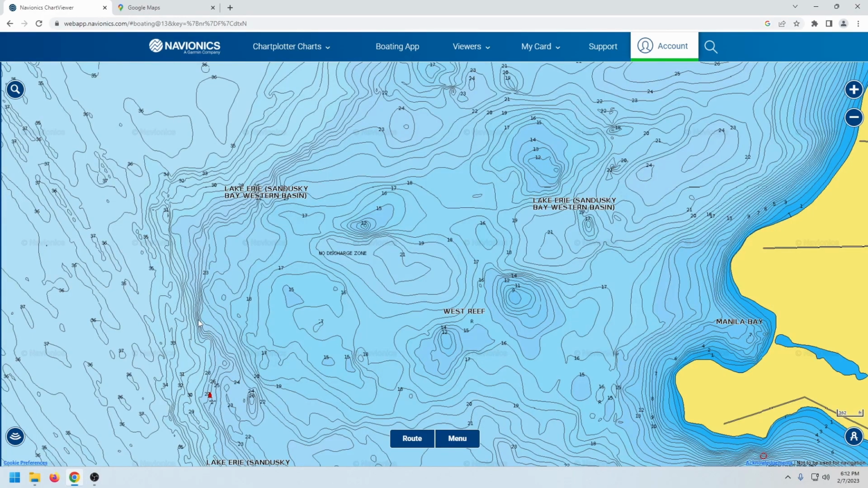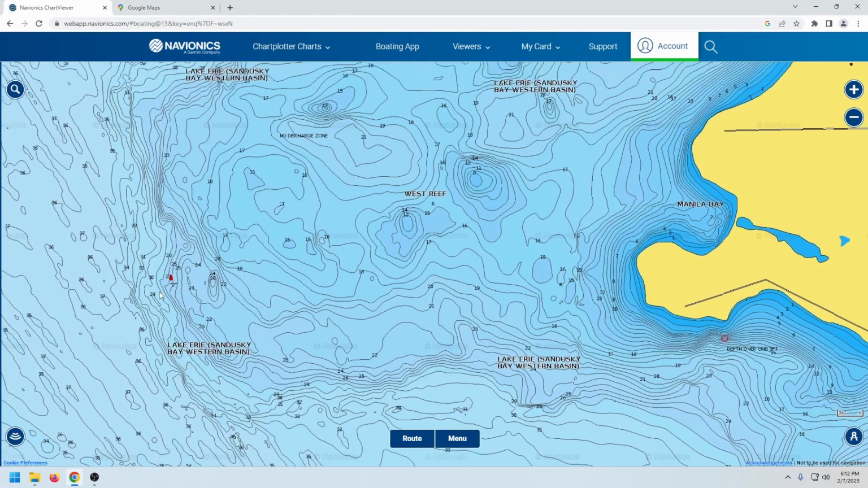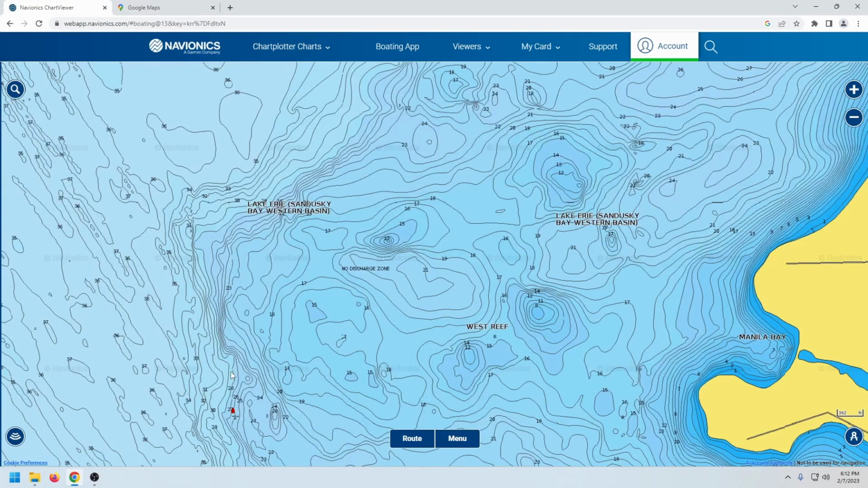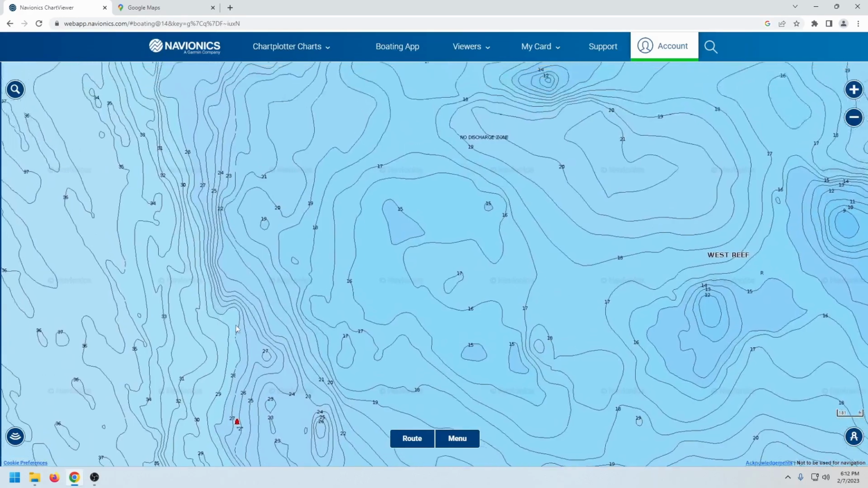If they're smallmouth, then you know what depth. Once you catch a smallmouth, you know what depth those fish are hanging at, and you can replicate it all the way around this reef. It's pretty cookie cutter all the way around. This whole area in between this red buoy and that red buoy is pretty much in the same spot every year, give or take a few meters.